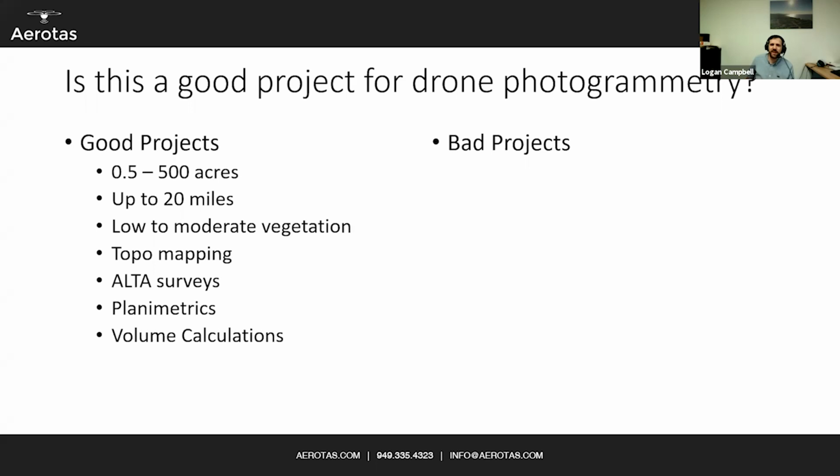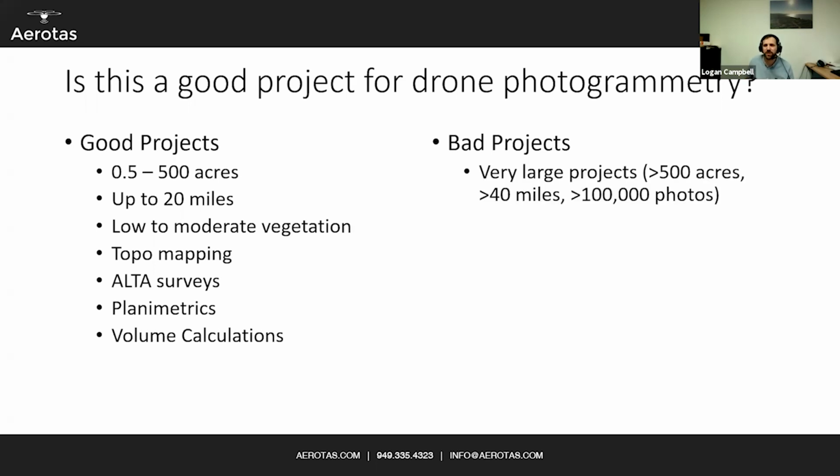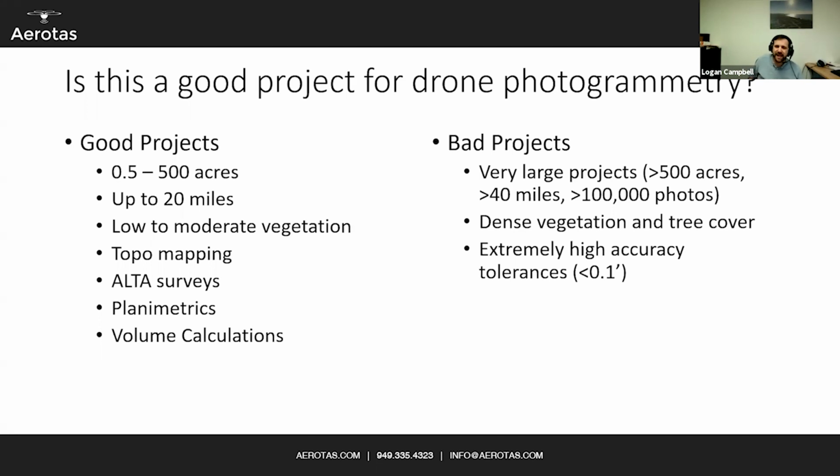But photogrammetry, as with all things, is not the perfect tool for everything. Very large projects, over 500 acres, 40 miles linear, or 100,000 photos, the drone starts to take a long time to gather and process the data. Dense vegetation and tree cover, really high accuracy tolerances like ADA ramps where you might need to break out a total station, or some railway projects where the actual tracks of a railroad need to be shot in with a total station and be within a few hundredths. Those are definitely not good enough from a drone, as well as indoors, underneath overhangs, or underneath trees. But that's if it's a good project for photogrammetry.